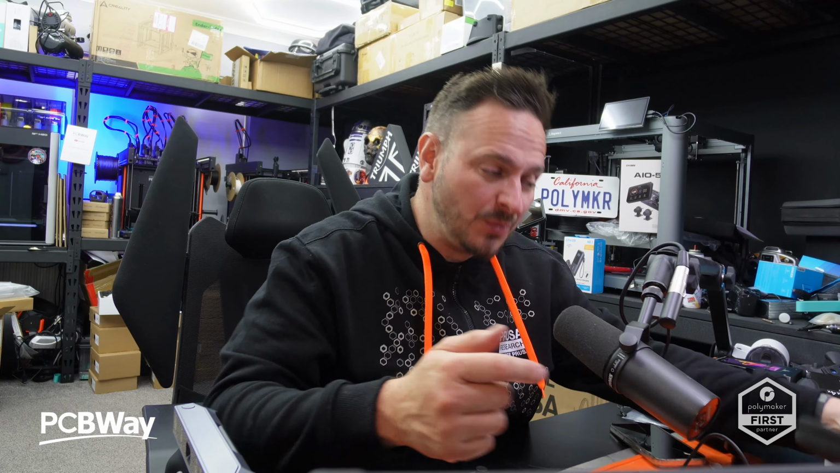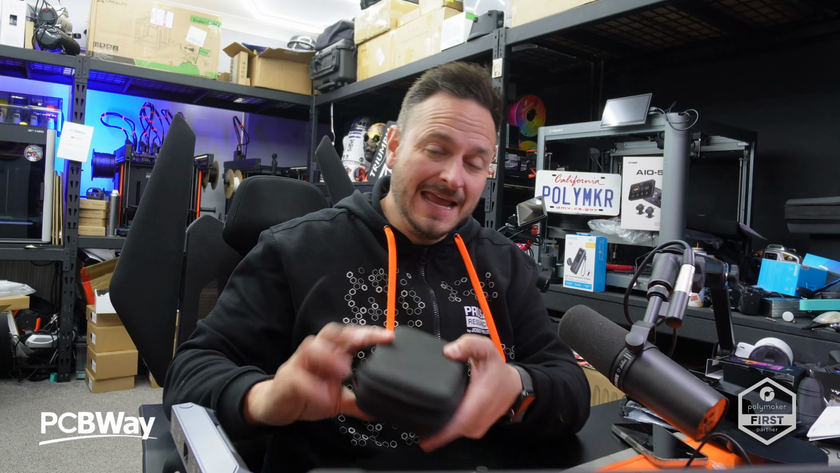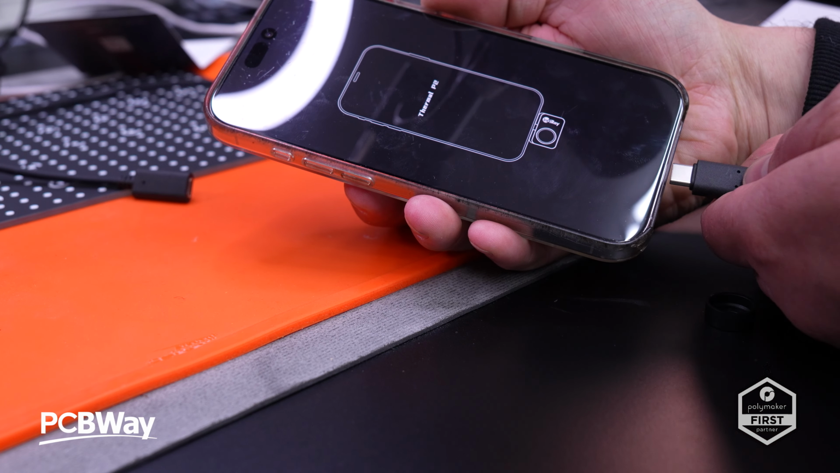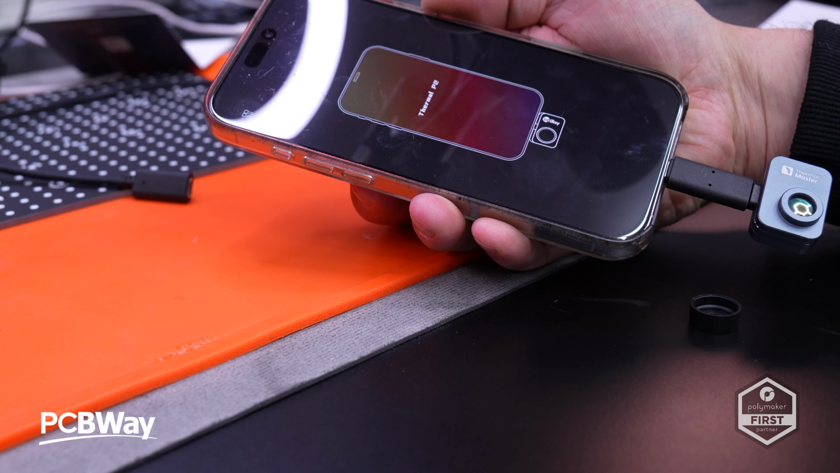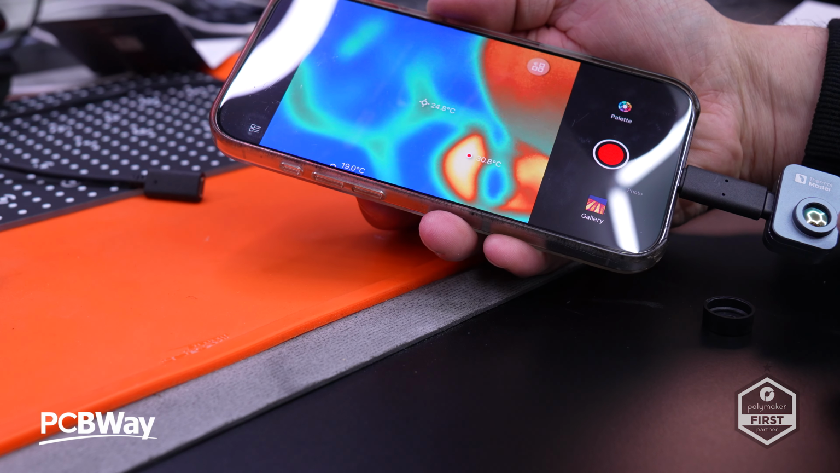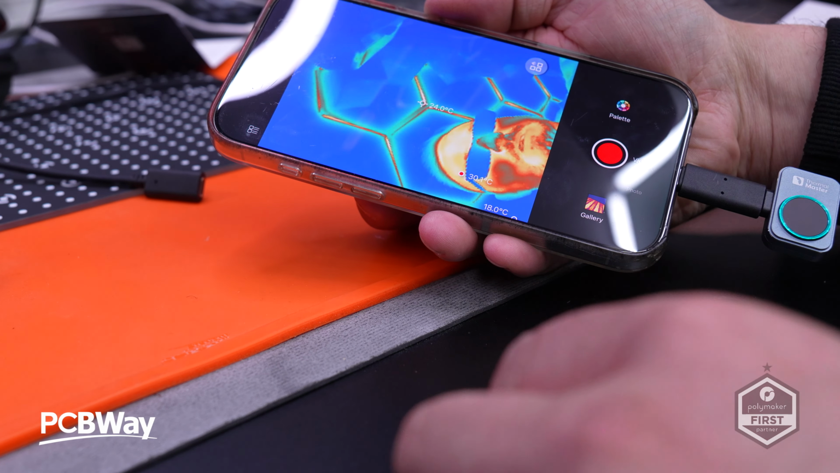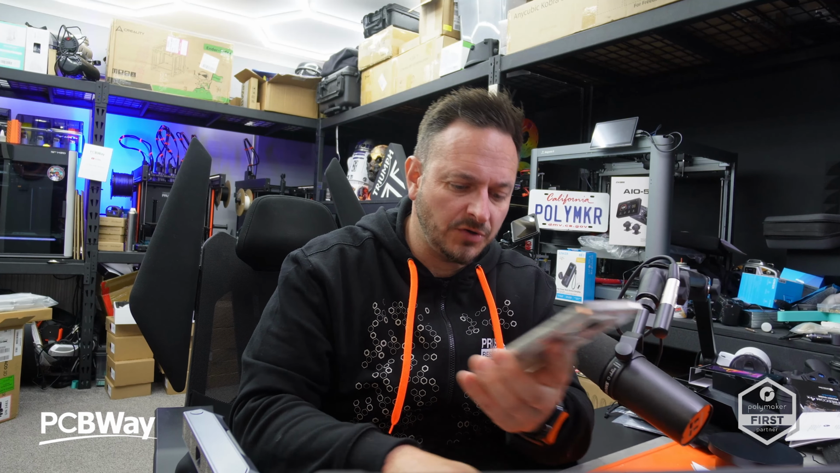But what you don't get with this, which you did get with the Mini E, is this carry case. So I would guess that is another consideration. The Micro E, of course, does live inside of that box and it's used daily. So using something like this, which could be loose, well, you know, you just don't want to lose it. So let's unlock my phone and just plug the camera in.